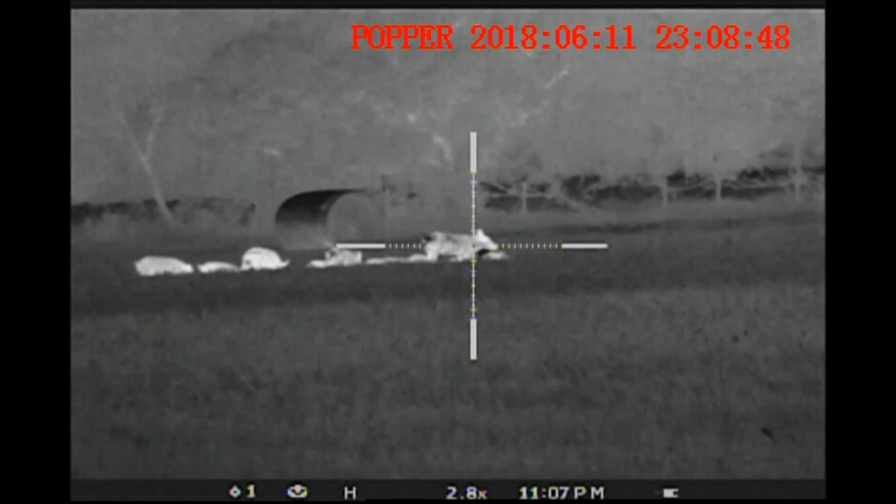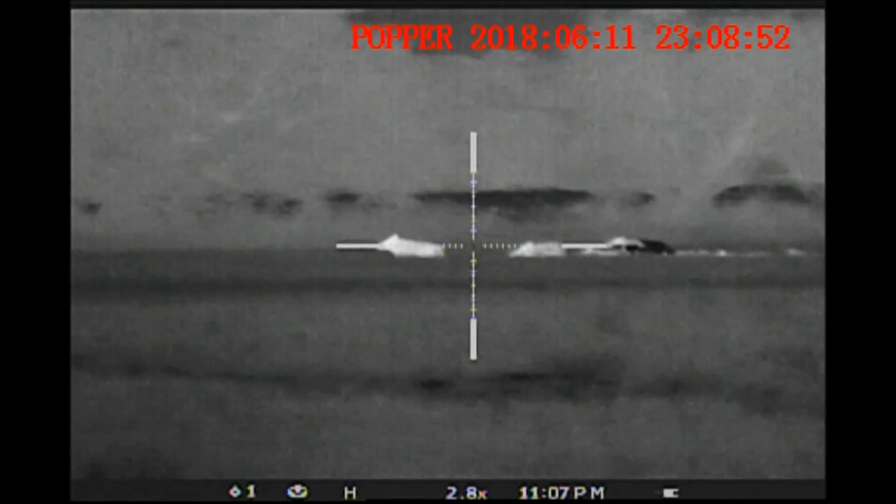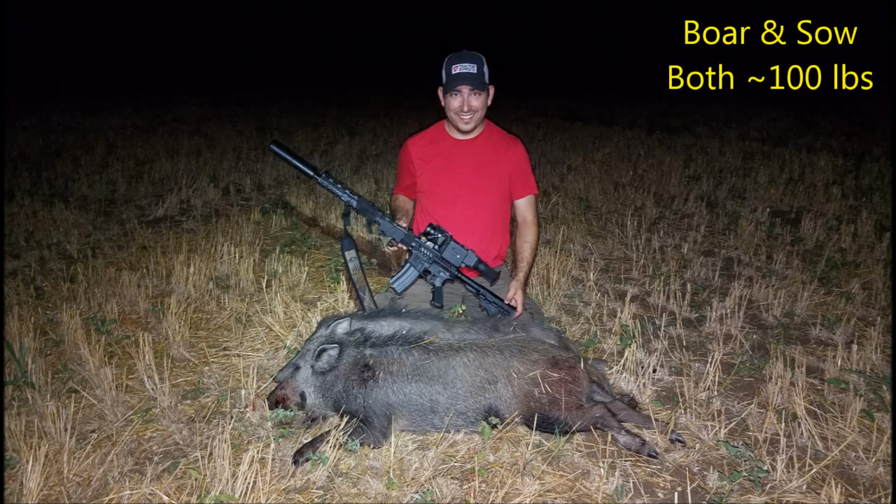We both line up on this big hog right here, and it goes down, and our follow-up shots net one more hog down, and they turned out to be a boar and a sow, about 100 pounds apiece.